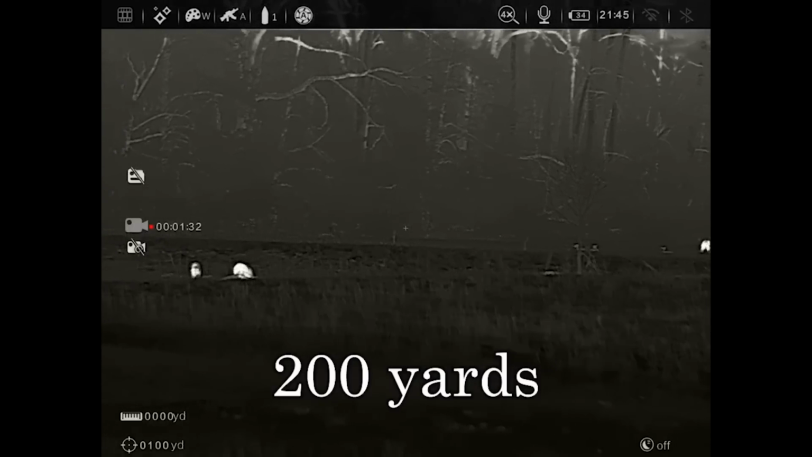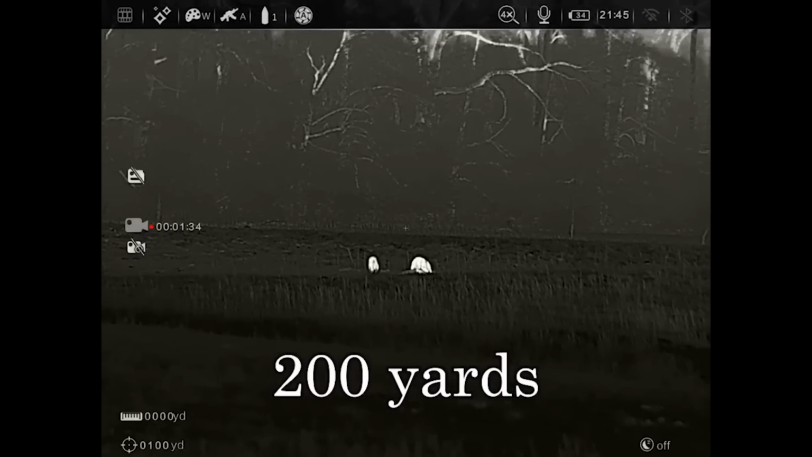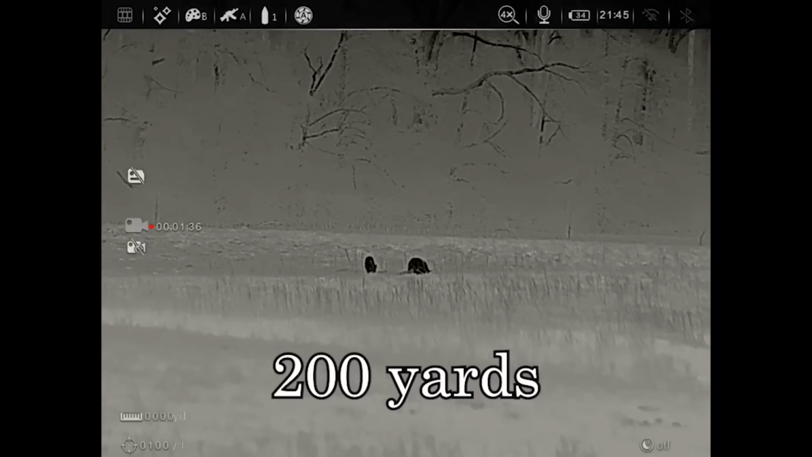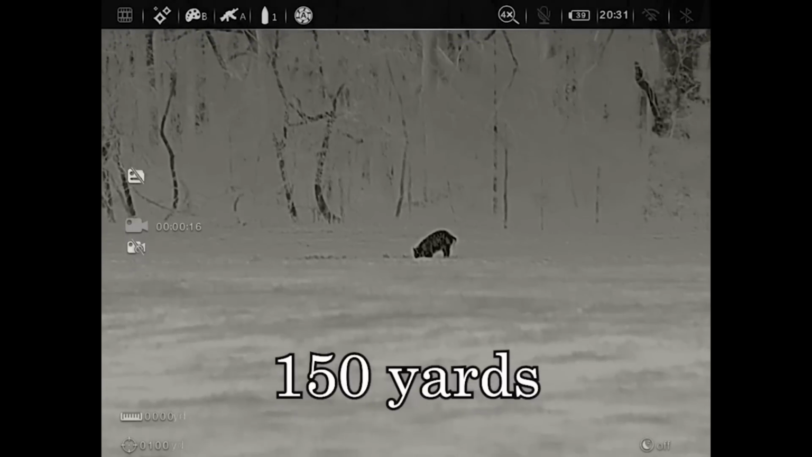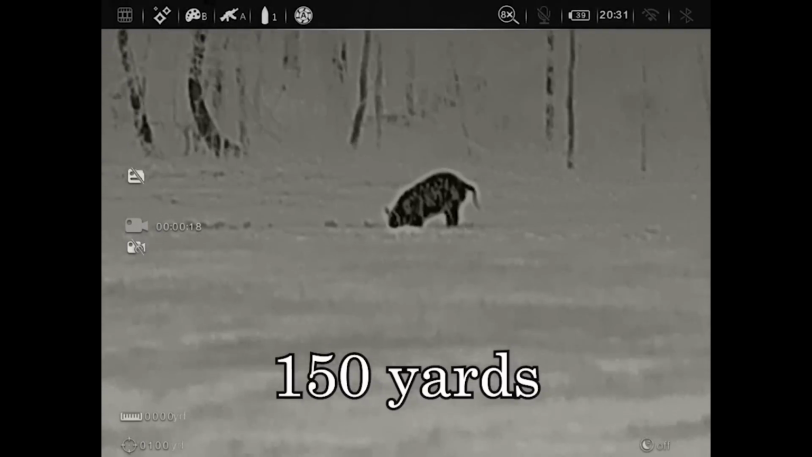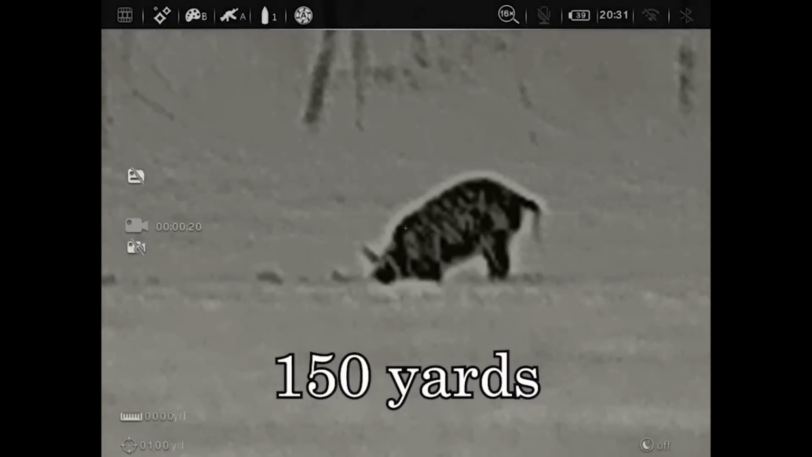Very, very few 4-power 640 thermal scopes on the market today. I'm sitting here thinking about it. I don't know of anything. Maybe Trijicon's got something still out there that's not really relevant anymore, but that would be it. I mean, it definitely stands alone there.